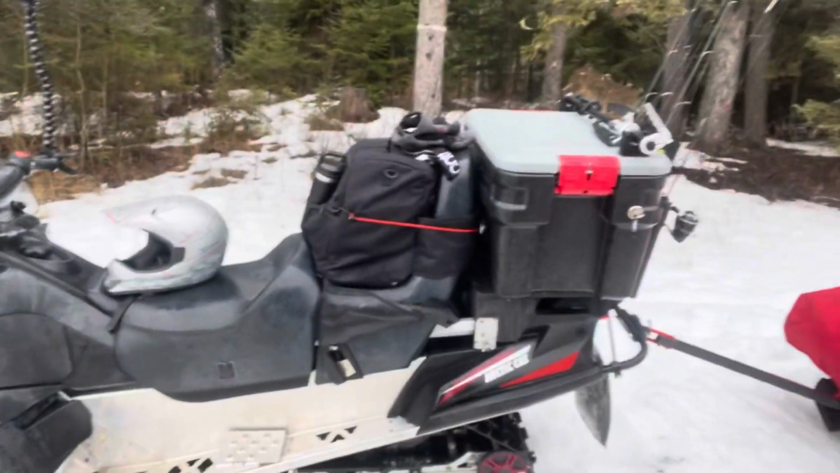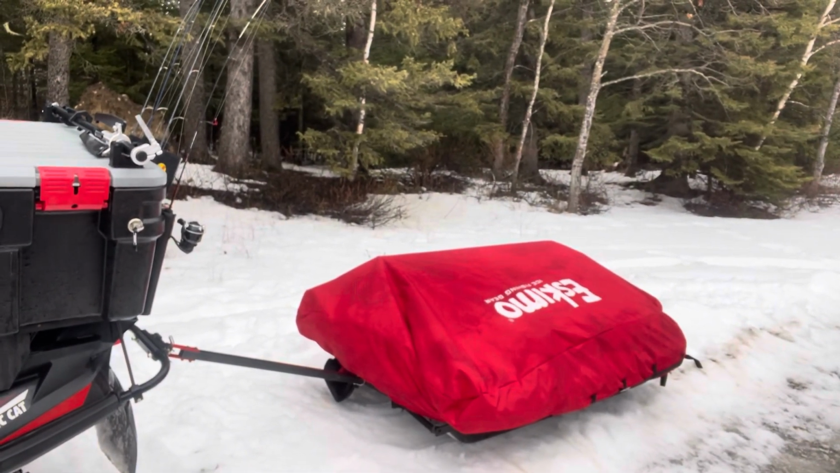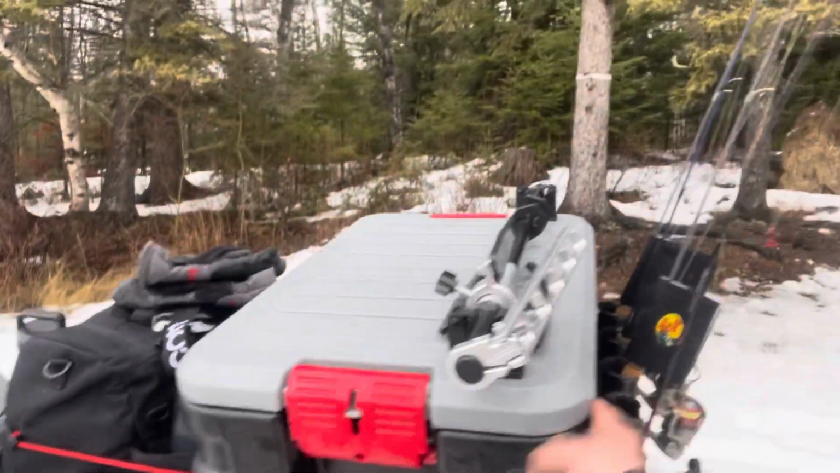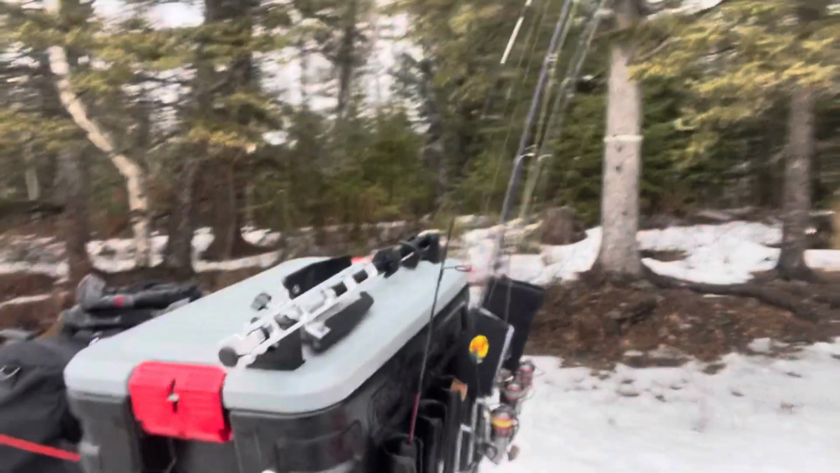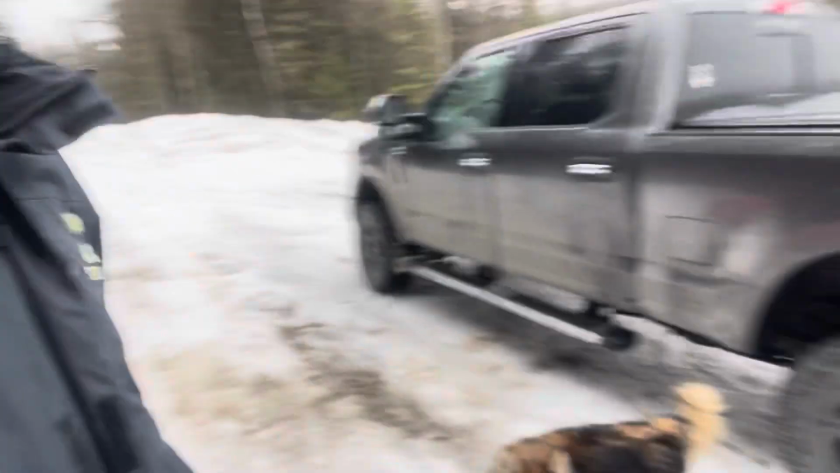Kind of all packed up here. Got the sled unloaded, flip over and the sleigh all packed up. We got the little box in the back here with the Livescope. The rods are ready to go, auger on the front, and me and Ace are gonna go out on Laurie Lake today for the start.